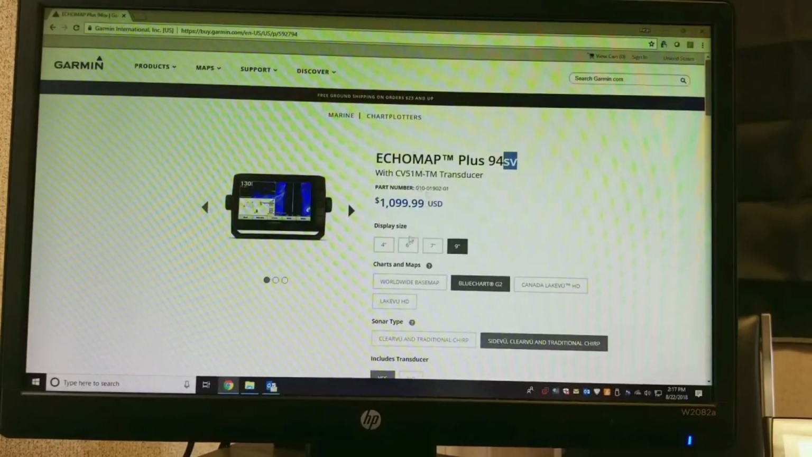And then from down here, I can choose my different screen sizes. So let's take a look at this real quick. So a CV means it's going to be running ClearVü, 51. That's the new one right now. This M right here is what we actually need to look at. It means that it is a medium CHIRP transducer. And we'll talk about CHIRPs later. We'll talk about what each one of them means. This is great for not super deep water and not super shallow water. So for most applications, medium CHIRP is fine.